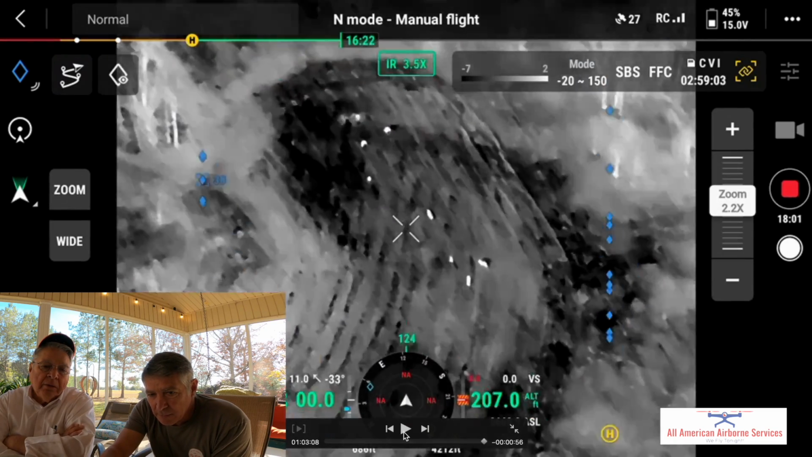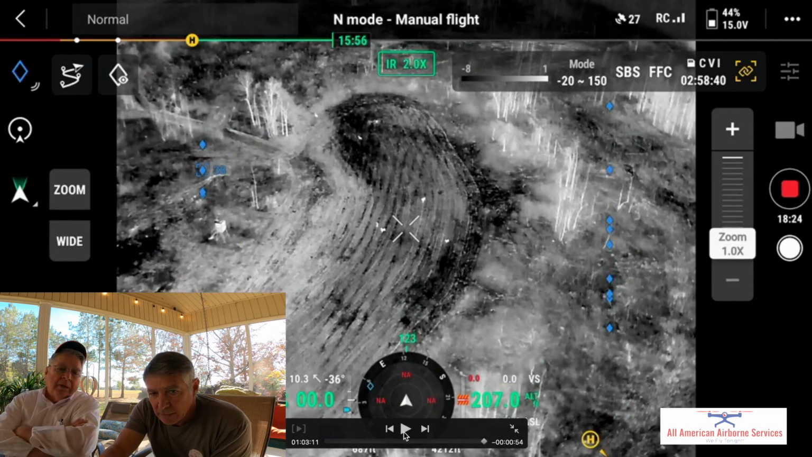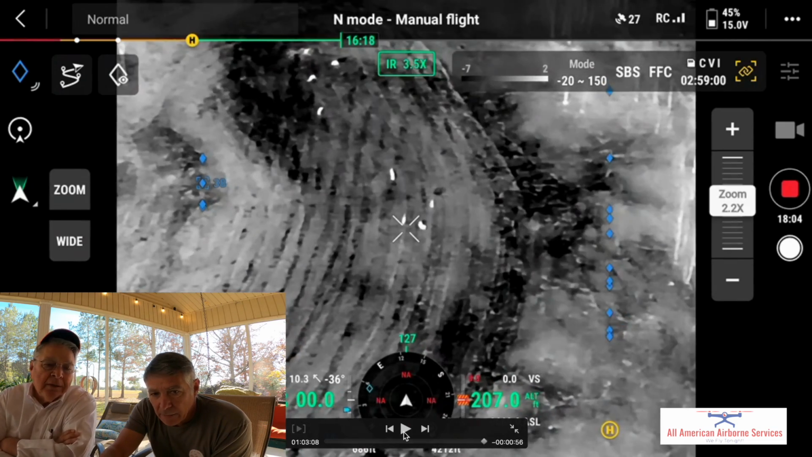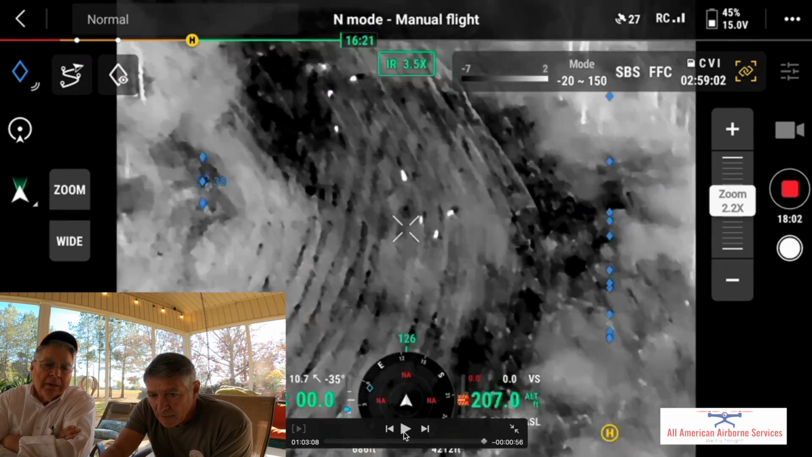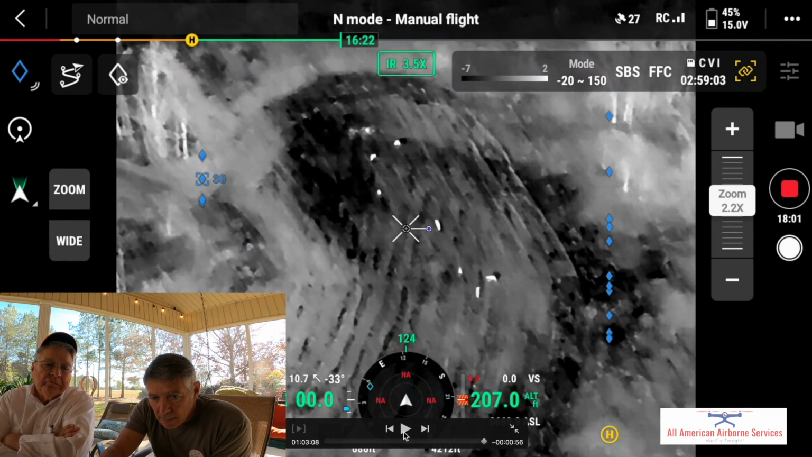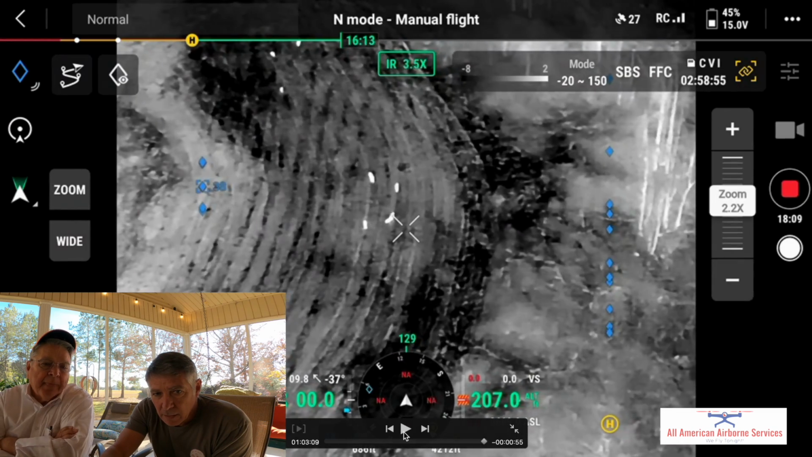So I think this is maybe your shot right here. That was the shot right there. Yeah, and what did I shoot at? One of the babies? I mean, I don't know. You tell me. I've got it sped up. So I must have shot at one of those three, thinking that was one of the mamas that was out there. Okay.